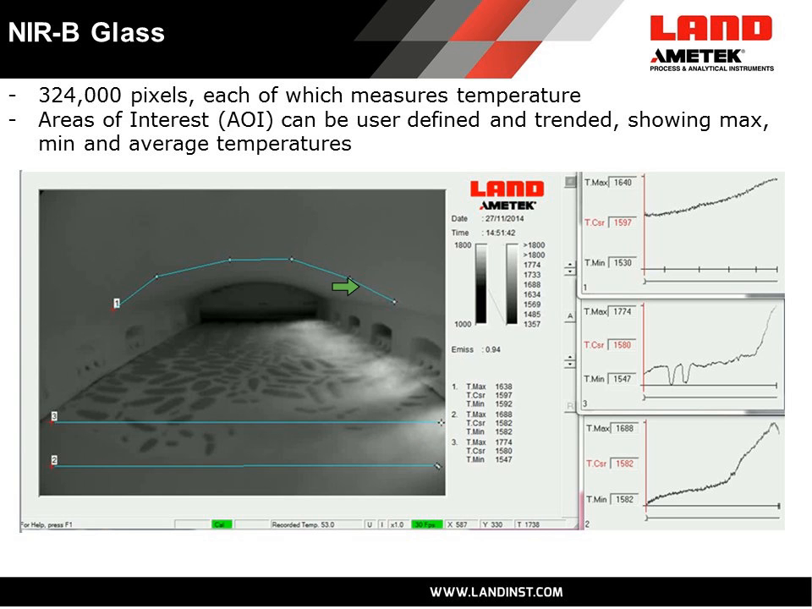You can also see that they've placed a multi-segment profile across the crown, and this multi-segment profile across the crown shows the temperature profile across the furnace, and this is displayed in here. You can also position anywhere on that profile, and it will show you a line on this temperature profile of where you were looking.